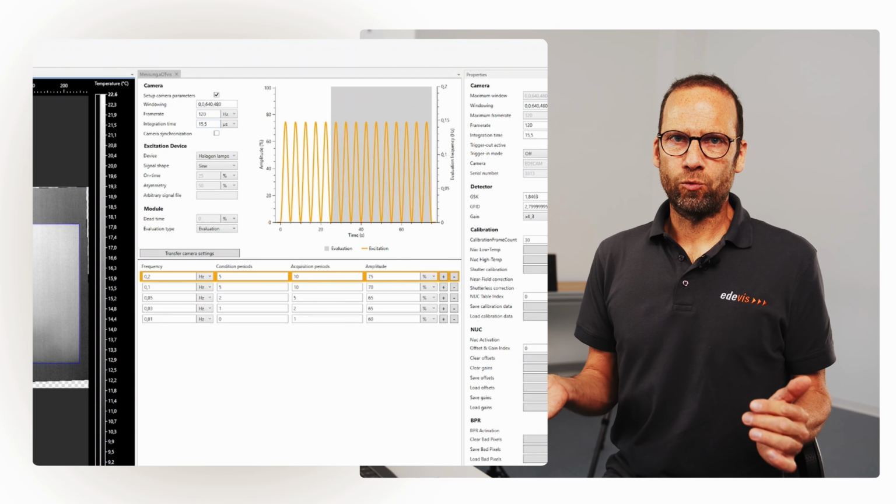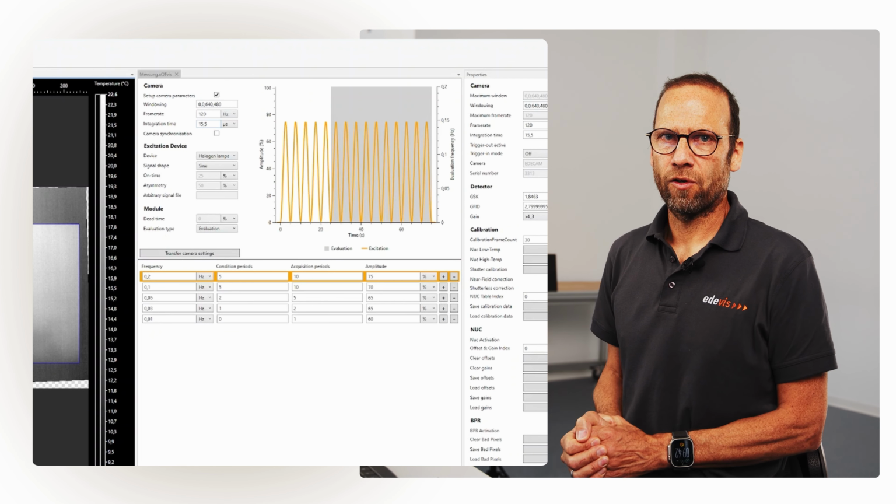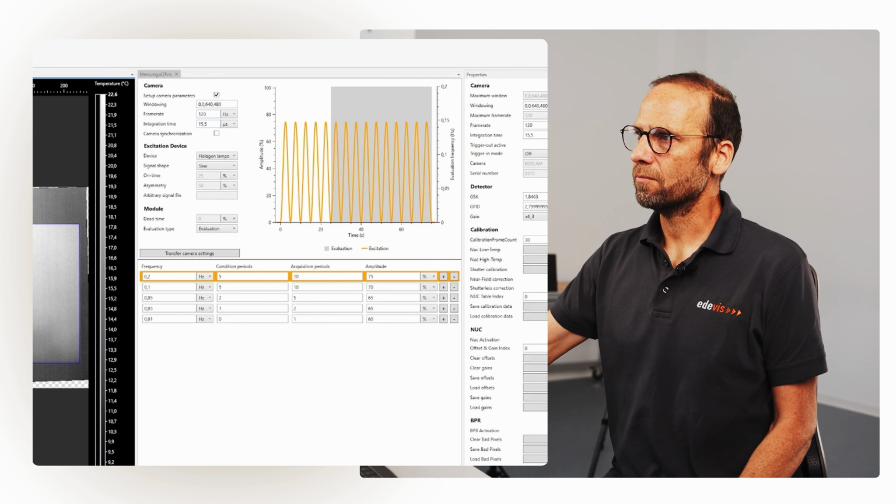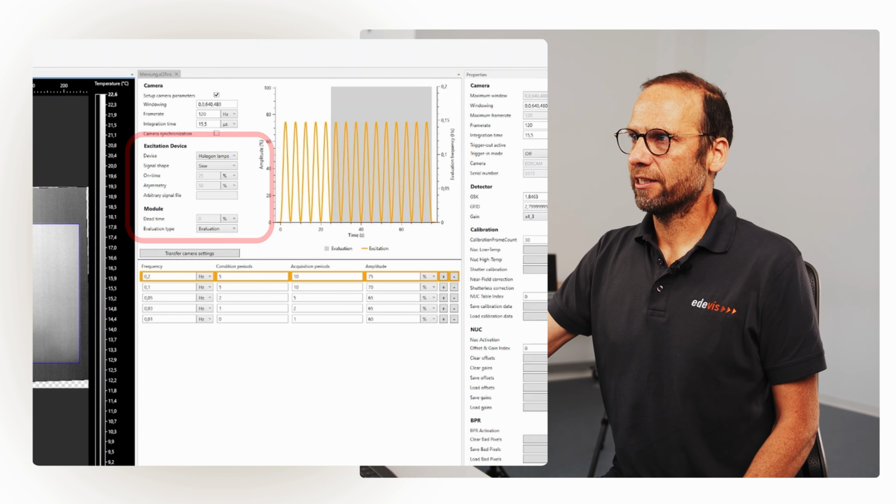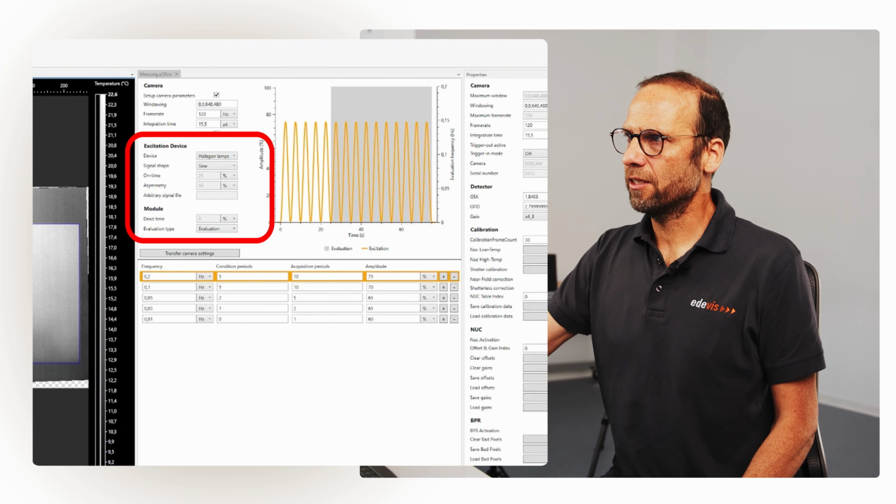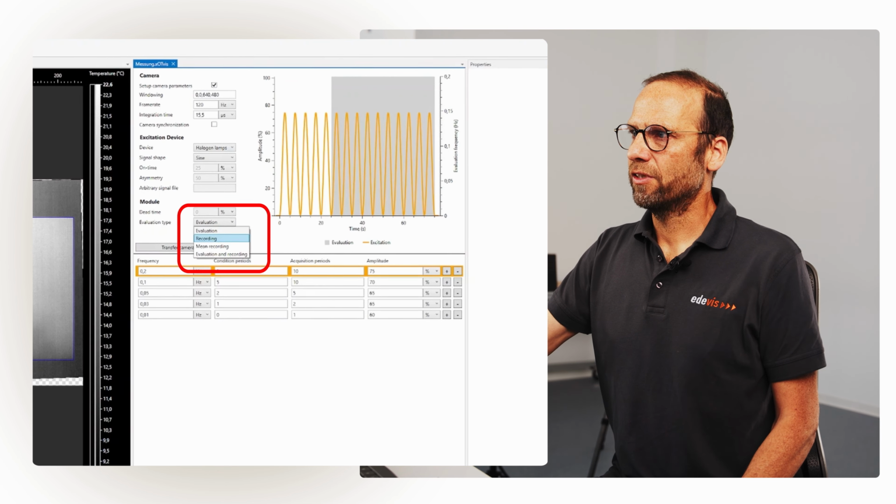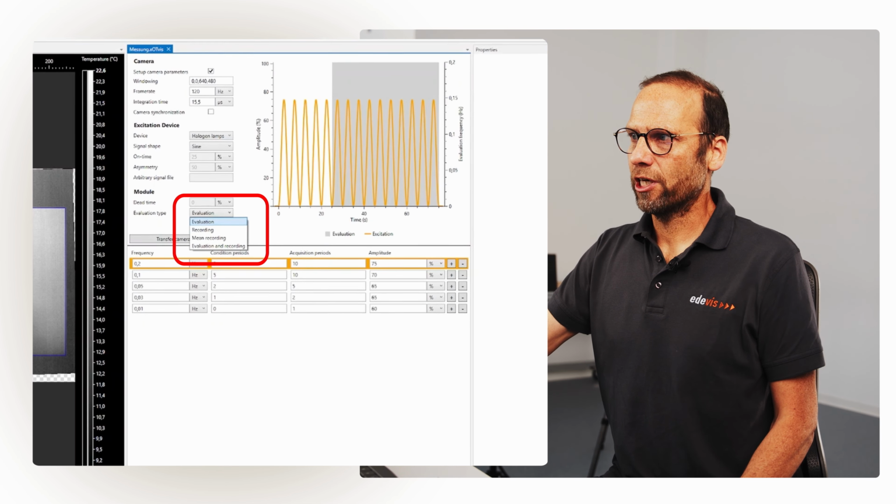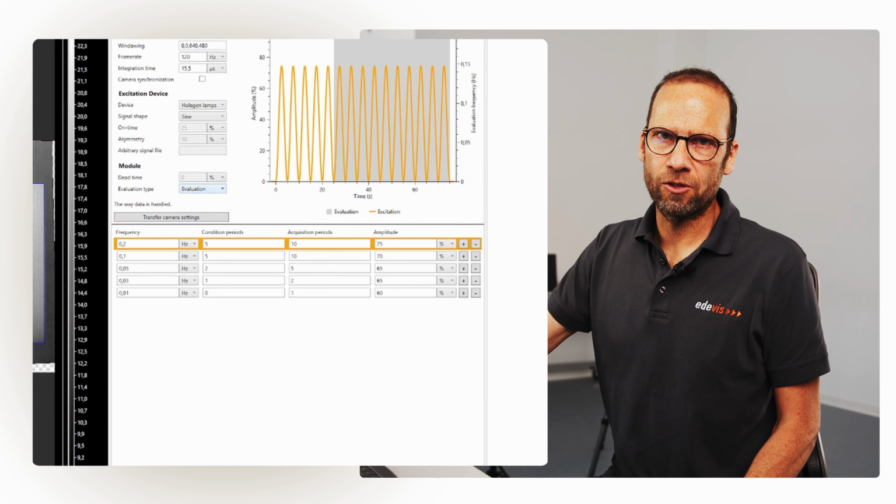Very often a range between 0 and 50 degrees should be appropriate for the Lockin thermography. For the excitation device settings, we will select the halogen lamps and a sinusoidal heating, that's okay. For the recording, it's a good idea not to record the whole video. It will consume a lot of hard disk. We should rather select the evaluation where we just store the Lockin results, the phase and amplitude information.